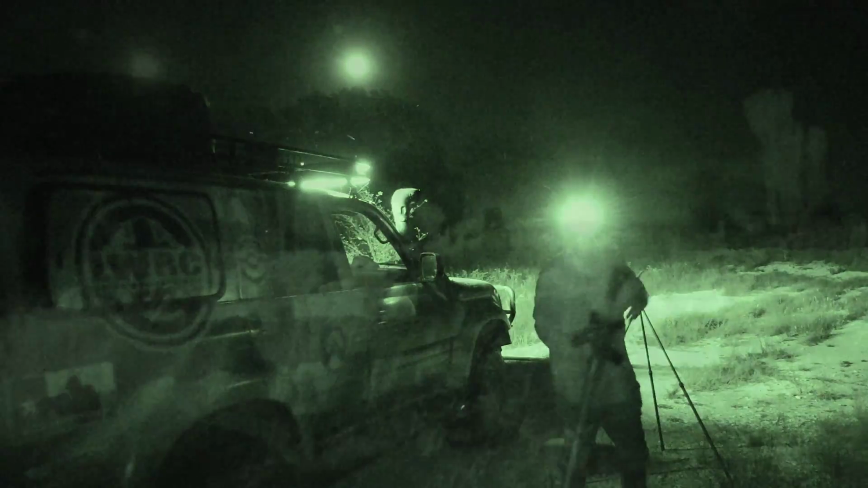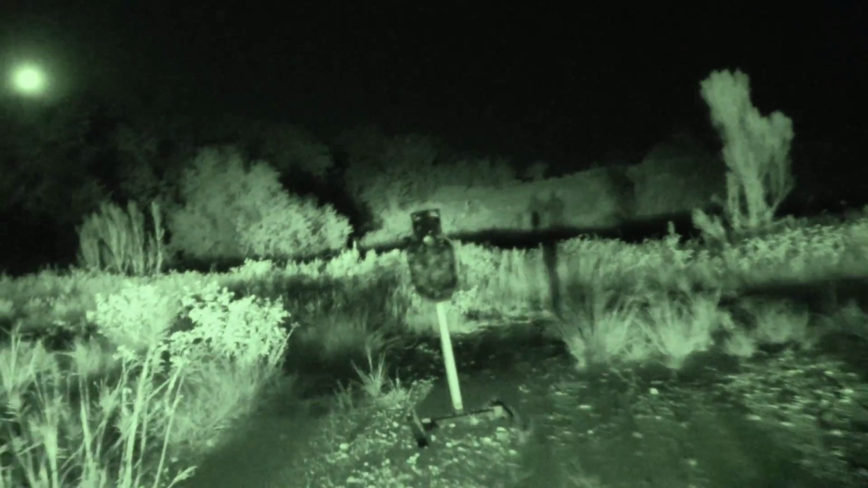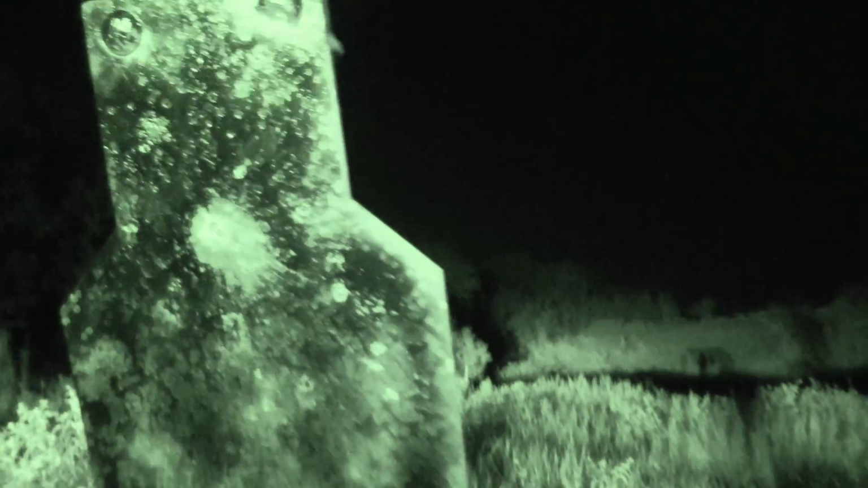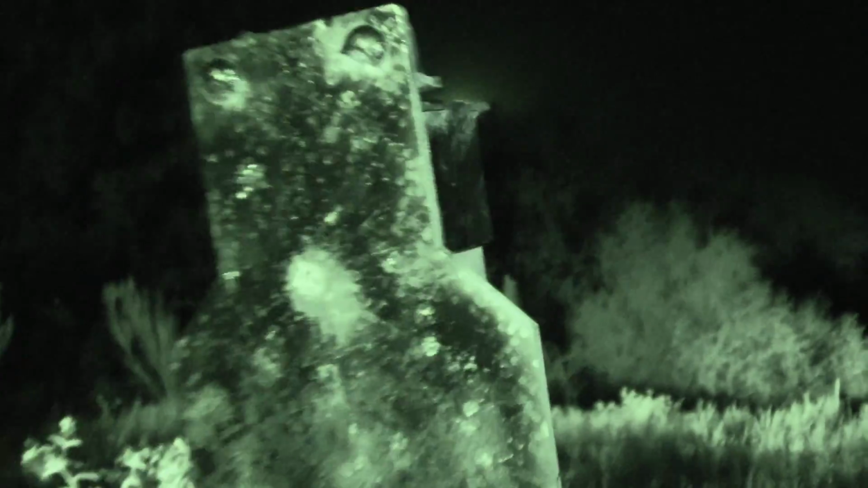I'd say we're good to go. Let's go check the target. And look at that. Freaking perfect. Man, that 458 really hammers. That thing's still swinging. Awesome.